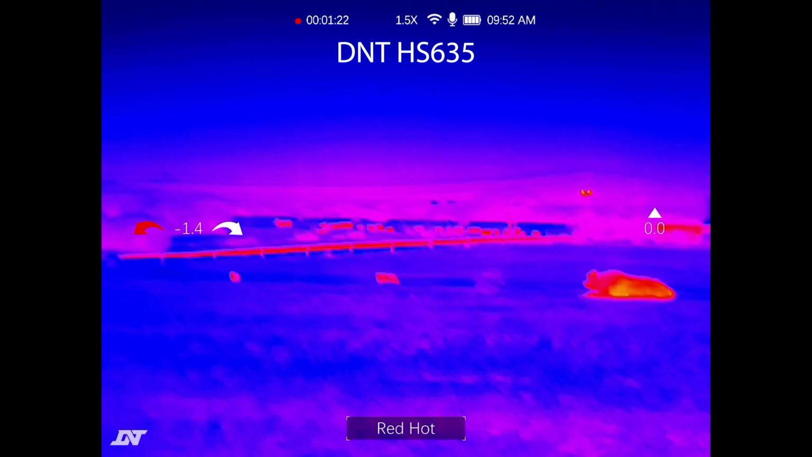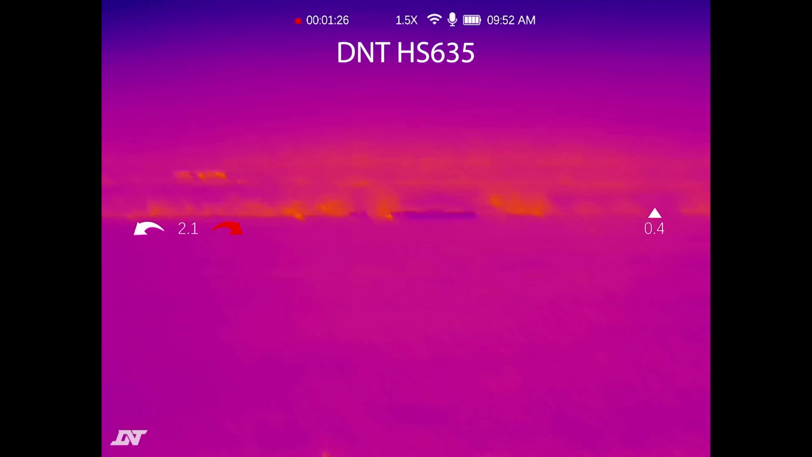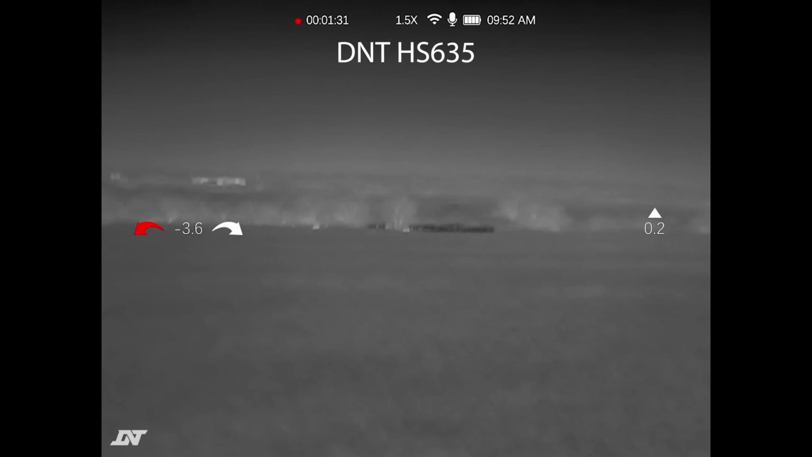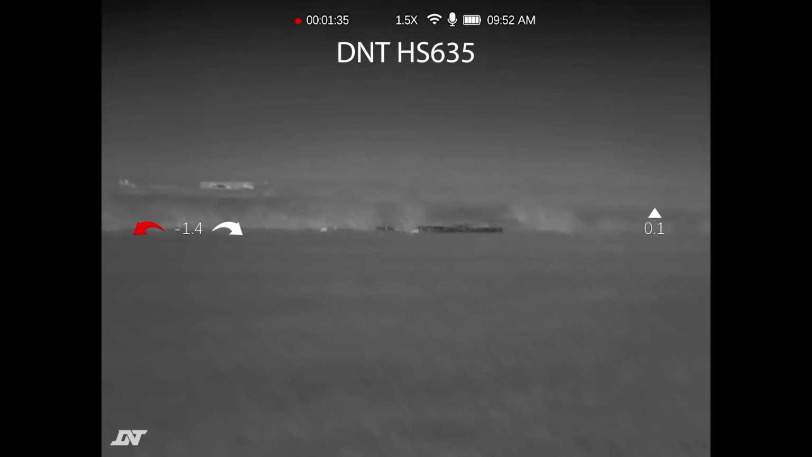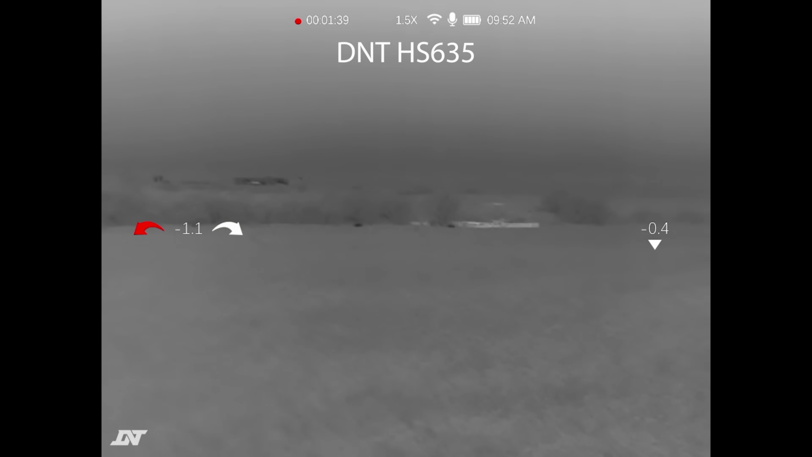But the Hydra did not have any issues seeing the cows at 900 yards, both to the user's eye, nor is it having any difficulty in terms of video compression. It still conveys those very clear heat signatures 900 yards away, which was pretty impressive, again, considering the price point of the D&T HS635.